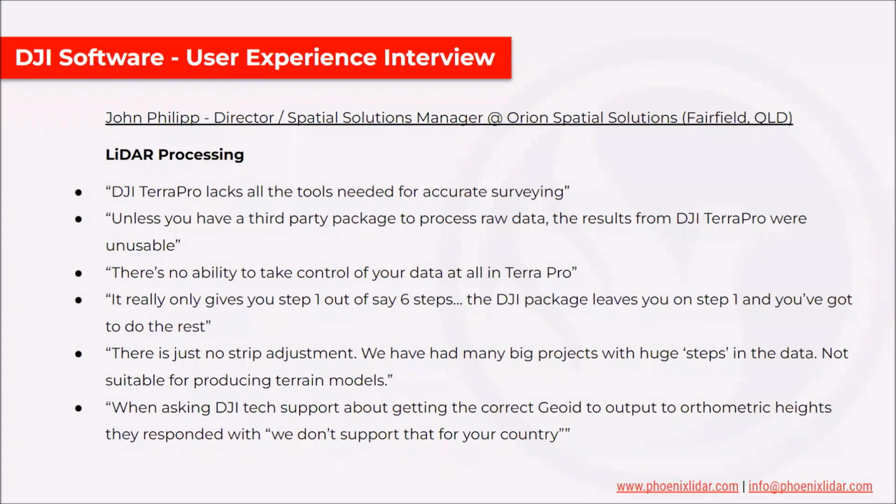And finally, he had this issue where he wanted to get a geoid for Australia, and that geoid wasn't available in Terra Pro. So he reached out to tech support to ask about getting that geoid to output to orthometric heights. And they essentially responded with, we don't support that for your country, and it's not on the roadmap.